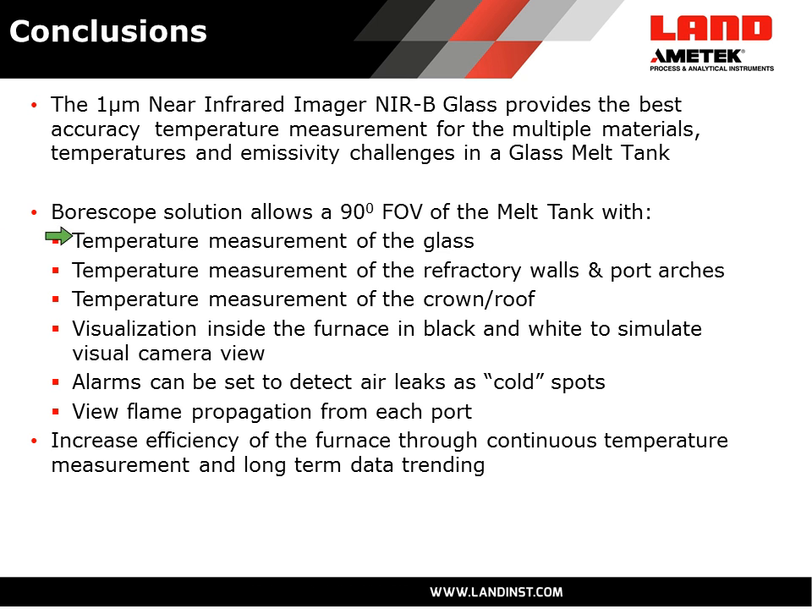Again, very wide field of view, so you're able to see a lot of information within this view. You're able to check refractory temperatures. You're able to select different color palettes or black and white. You're able to set alarms in the system so that if anything goes below a certain temperature or above a certain temperature, it's alarmed. Okay, and by doing all of this, you're able to improve the efficiency of the glass tank and its life.